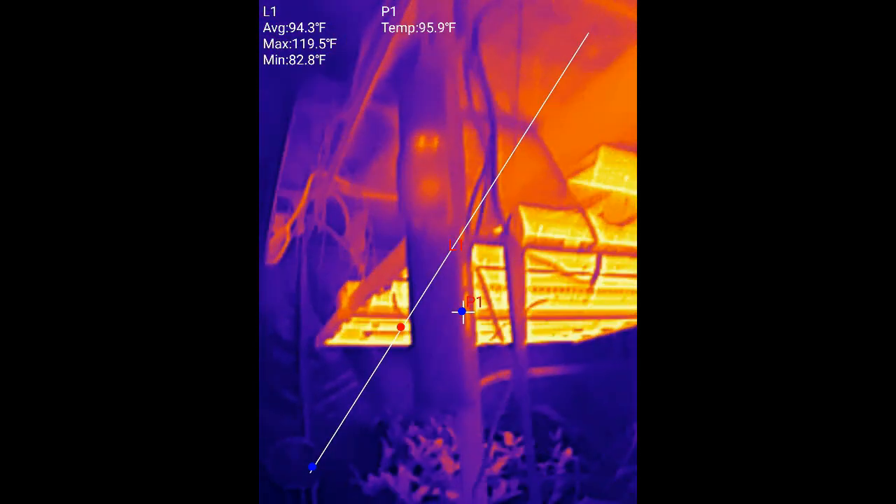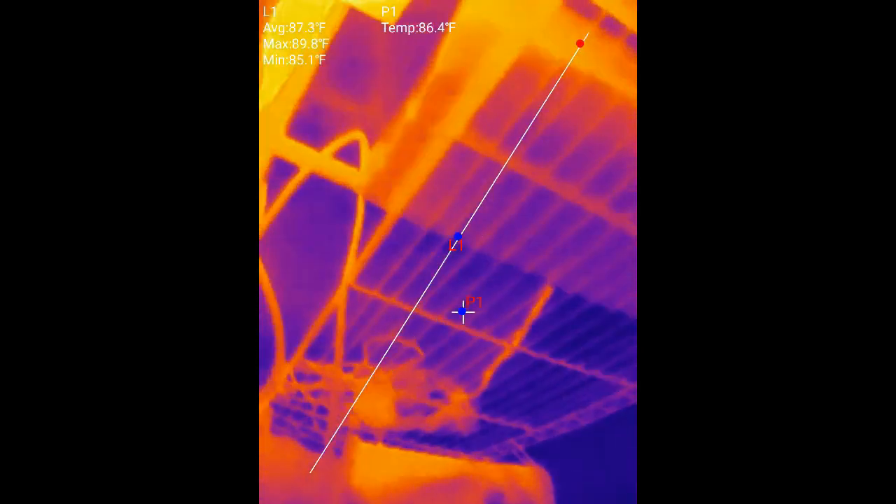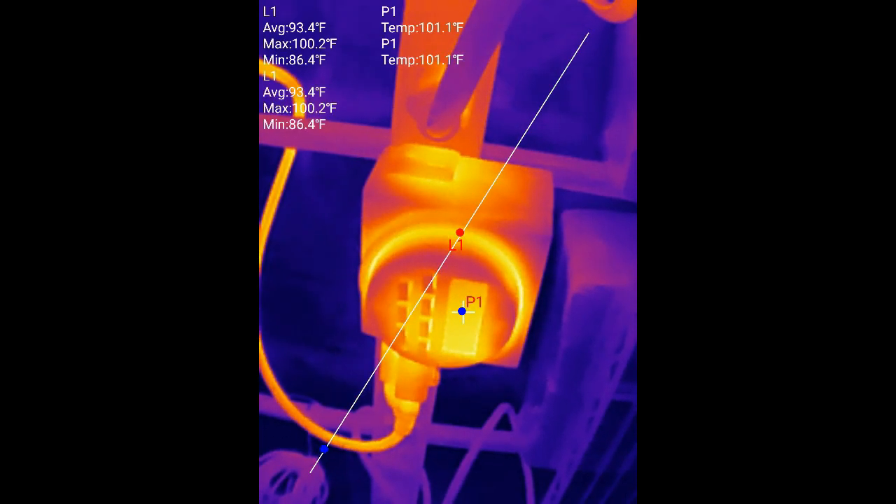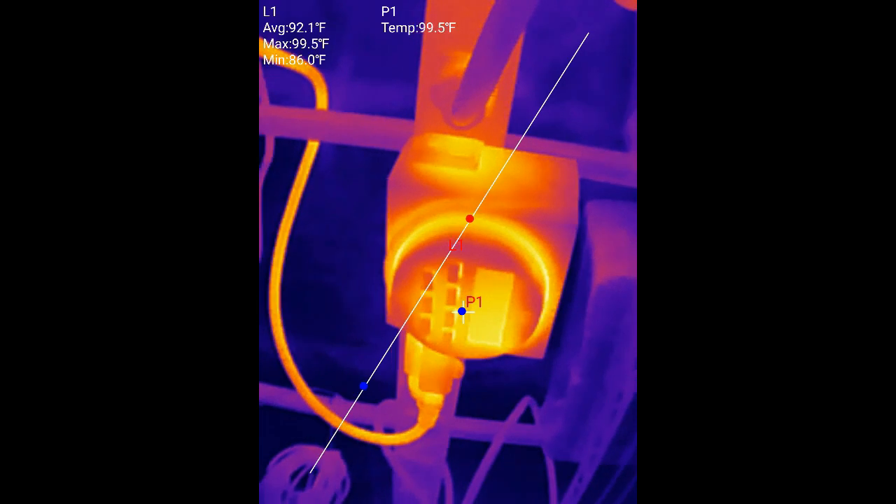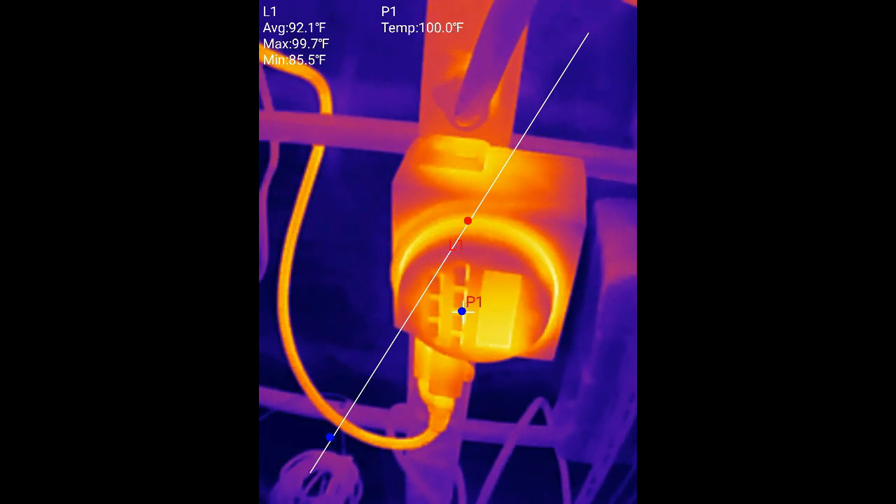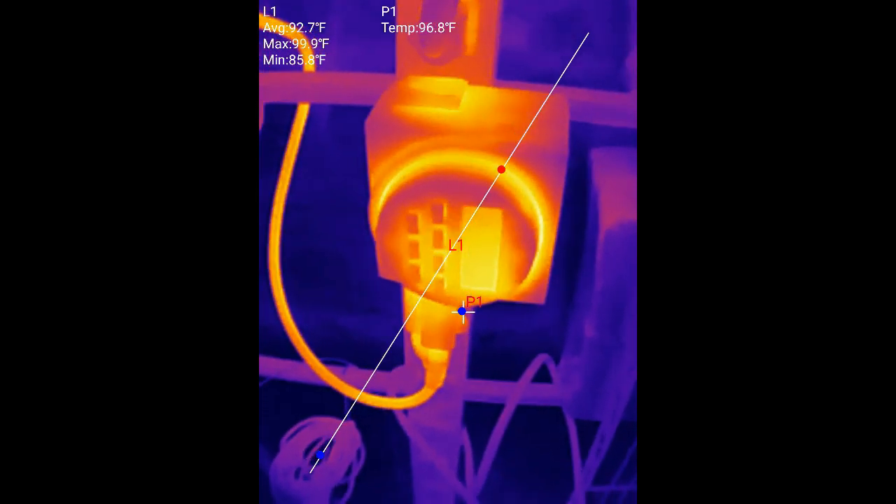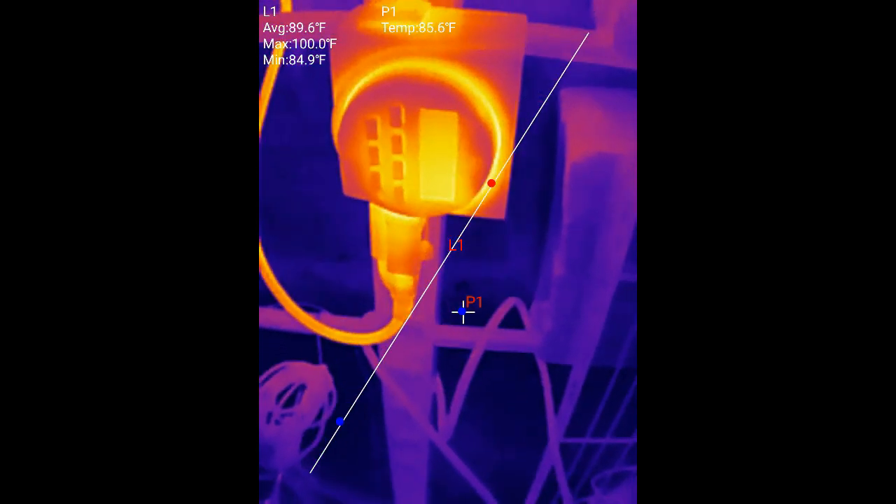So let's take another look here. We'll take a look at this timer. Yeah, and see, that's a good example. This timer is not carrying any current right now because this X light is off. Oh wait, that's the wrong one.